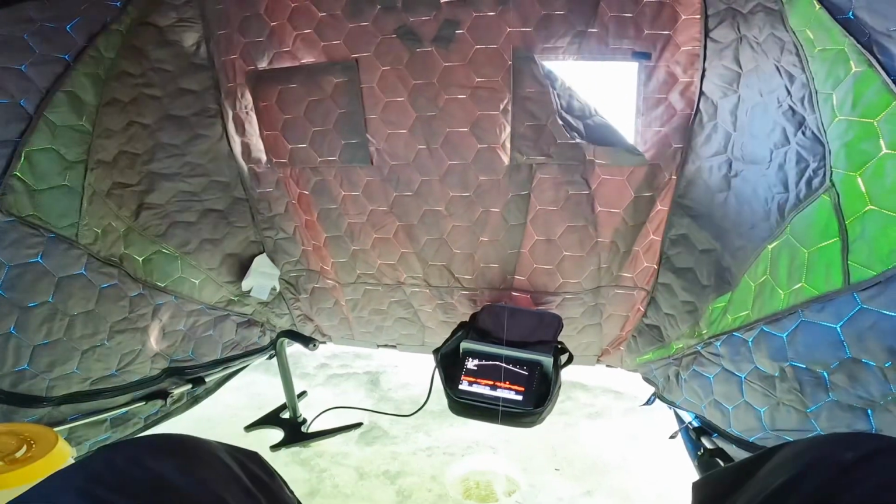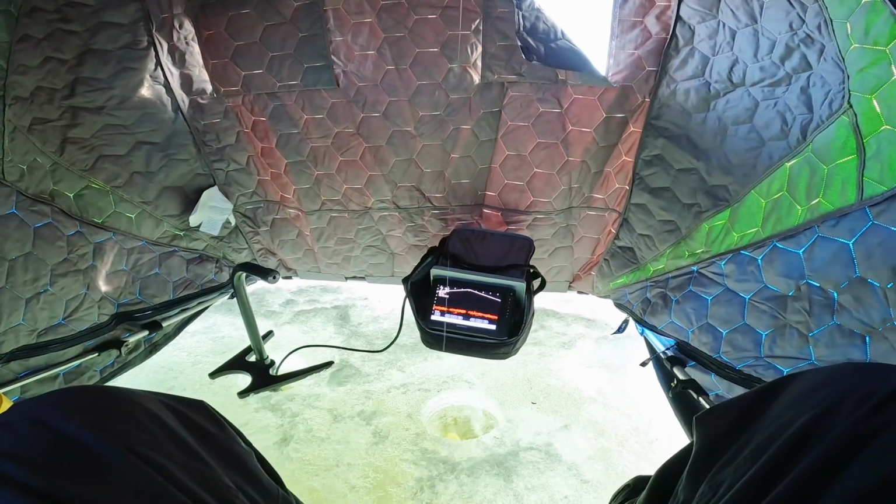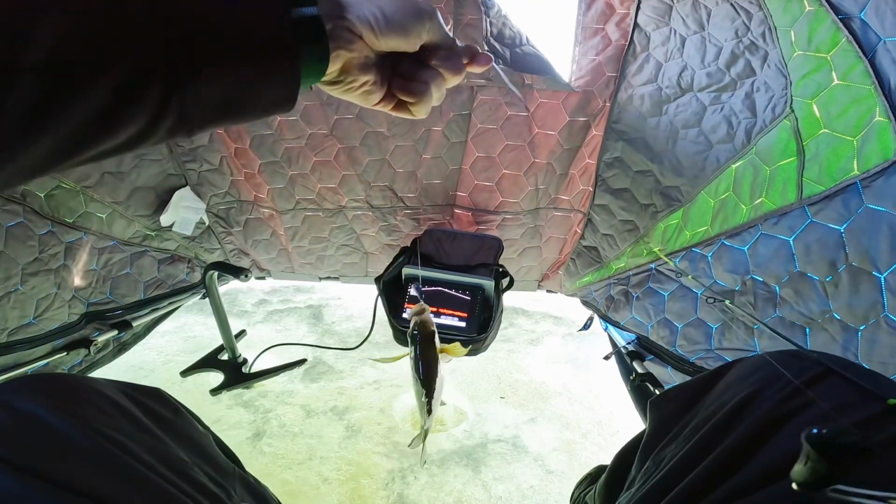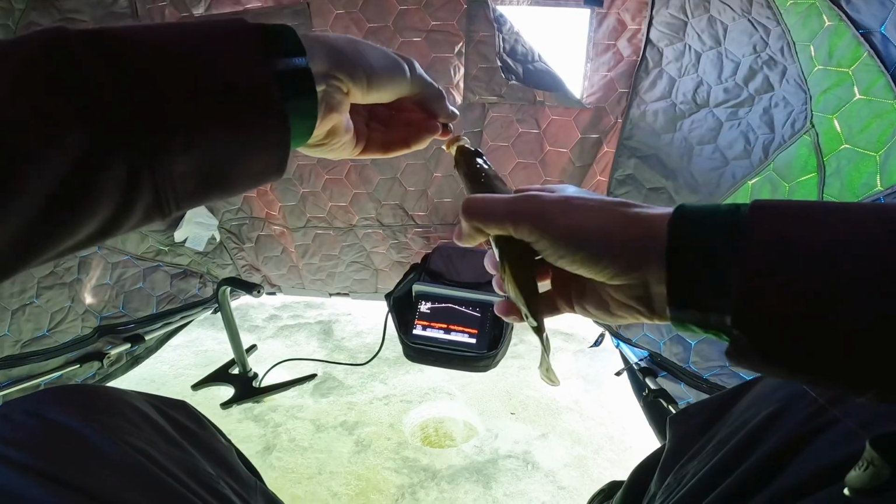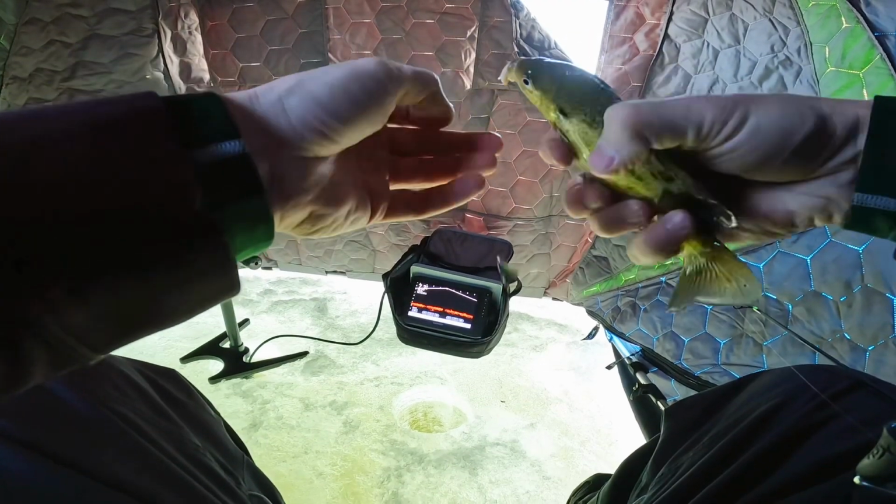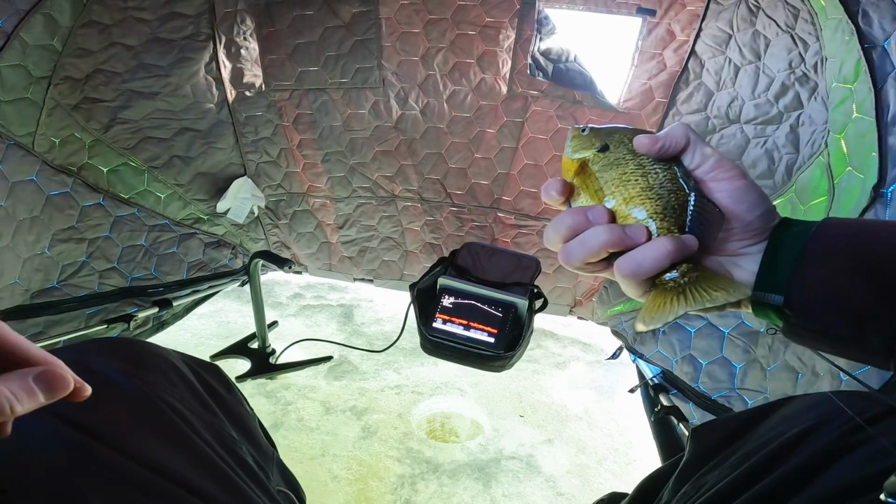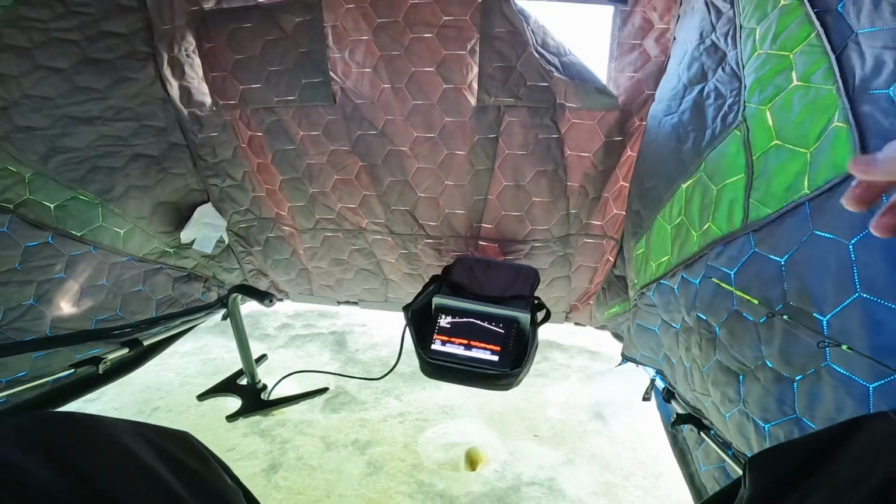Touched it. There's something a little bit more substantial. Not big, but this still isn't even one of the big ones. It's a decent gill. Probably just about seven and a half. Not a bad one. Not what we're after still.